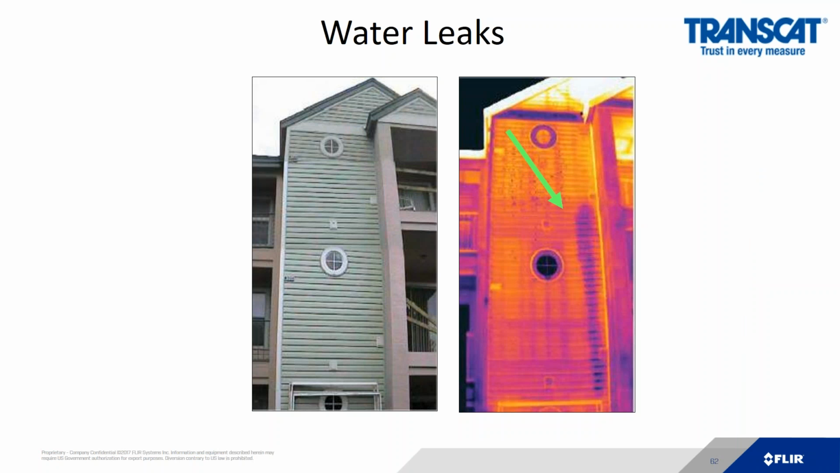So for example, this customer complained of leaking on the first floor. They used the infrared camera to see where the water was coming from. It was actually coming from the third floor. So the second floor did not cause the leak. It was coming from the third floor, as we can see the cold spot along the vinyl siding.